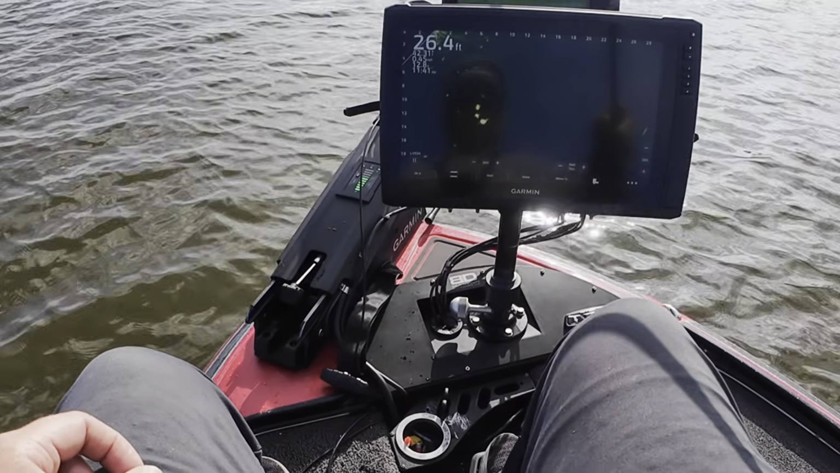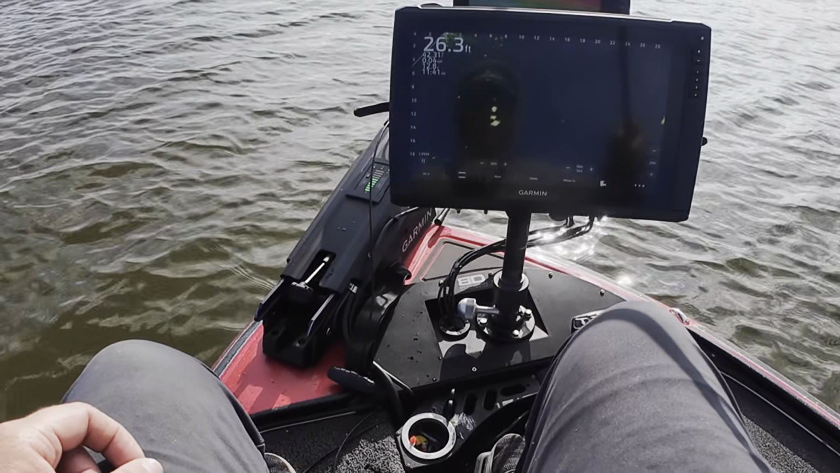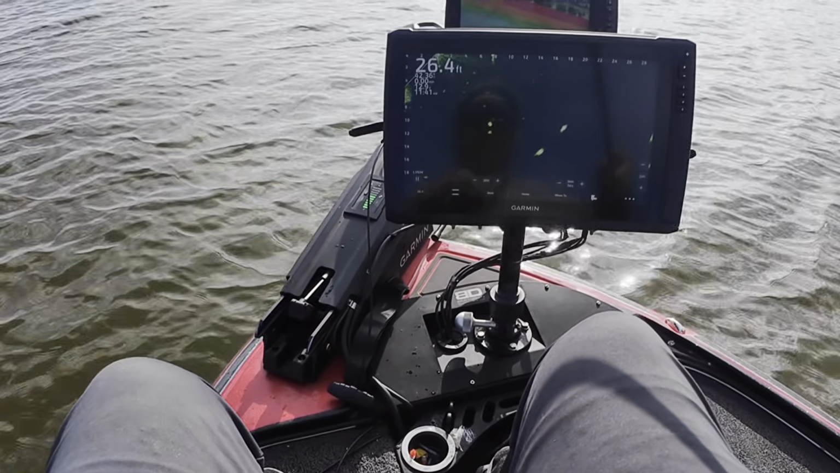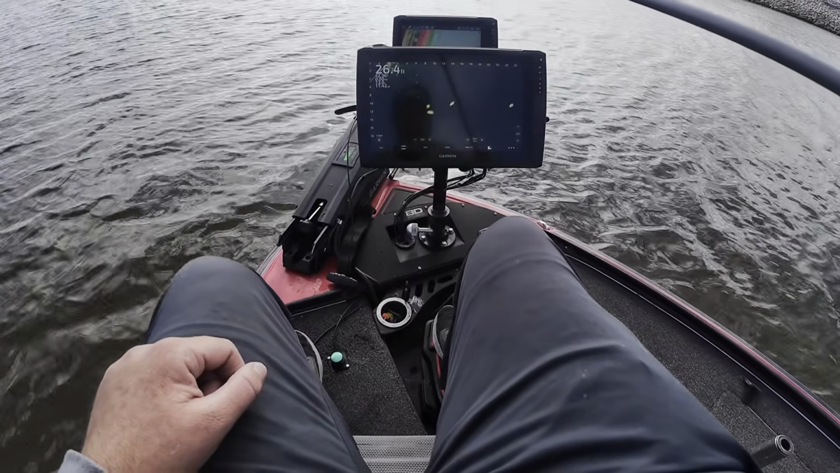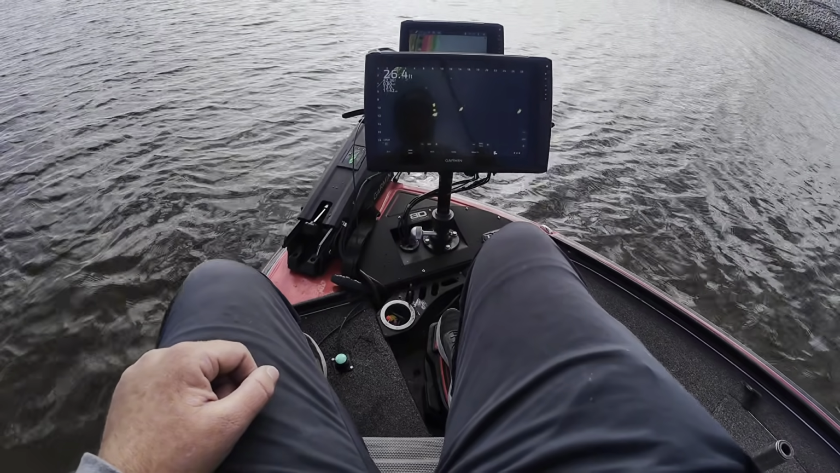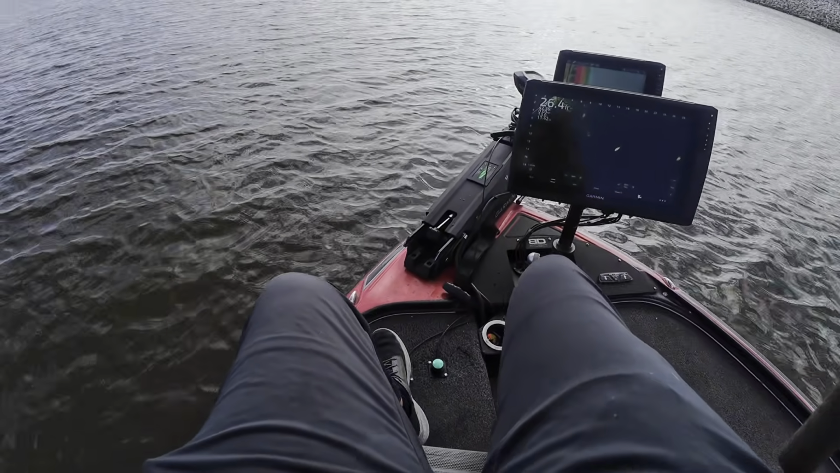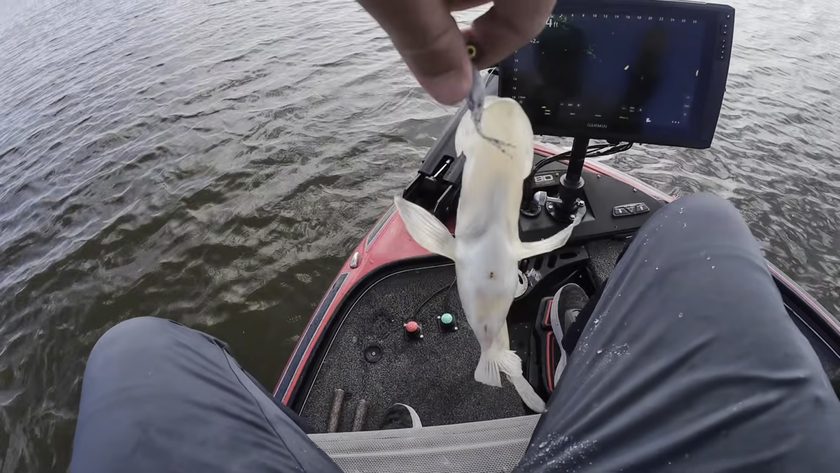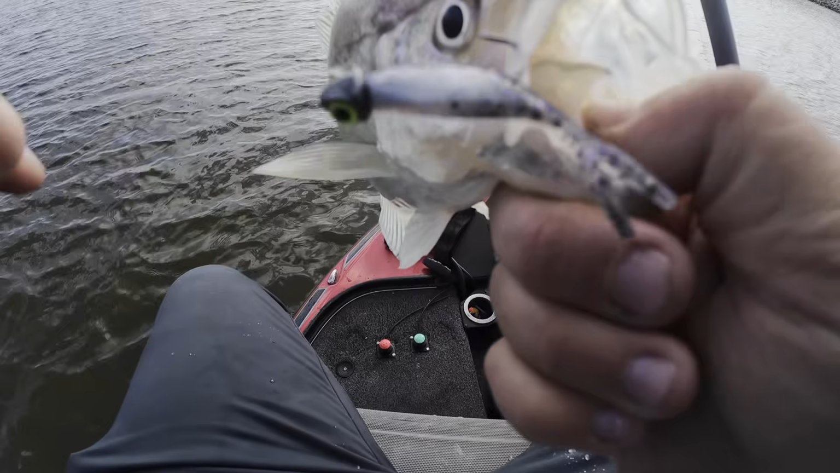Almost there. Perfect. Right on his head. Little shake. Oh, he spooked off. Here we go. Come on. Chasing, chasing. Got him, finally. Good eater. That's that Cyclops jigs. Crappie Slammers Natural.